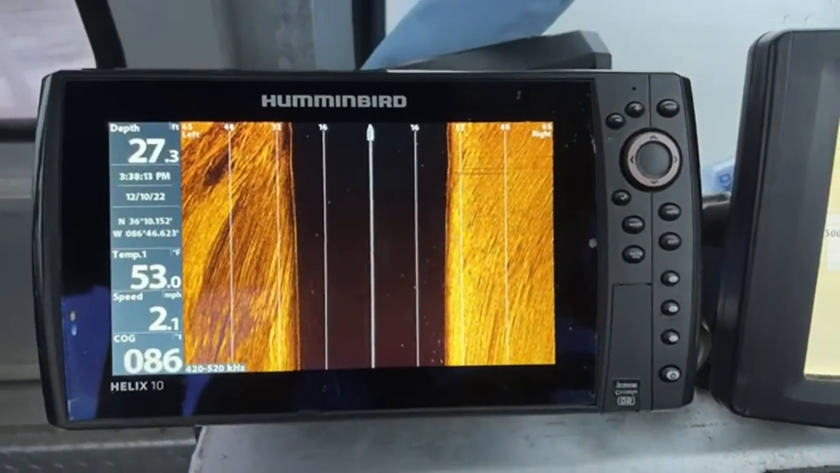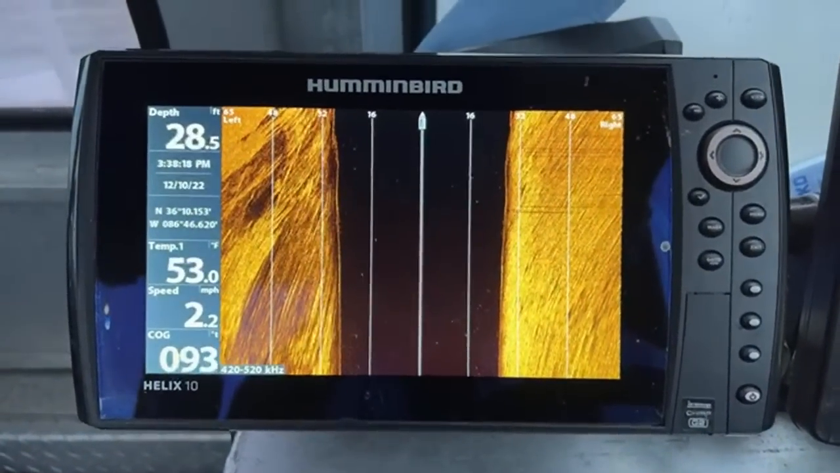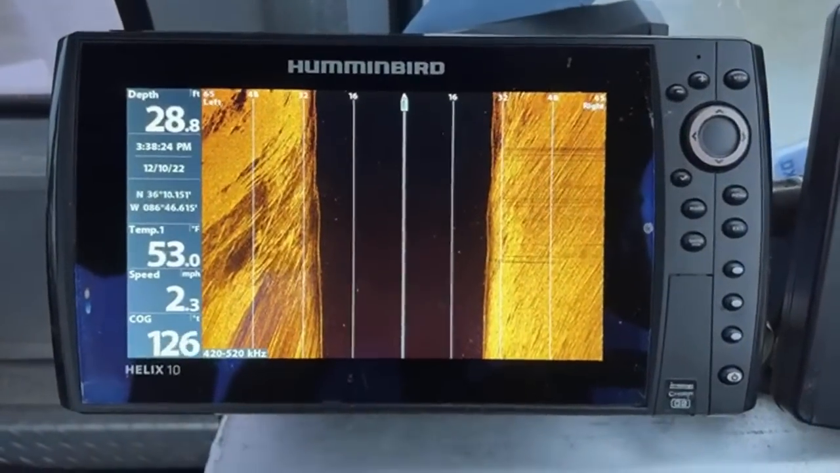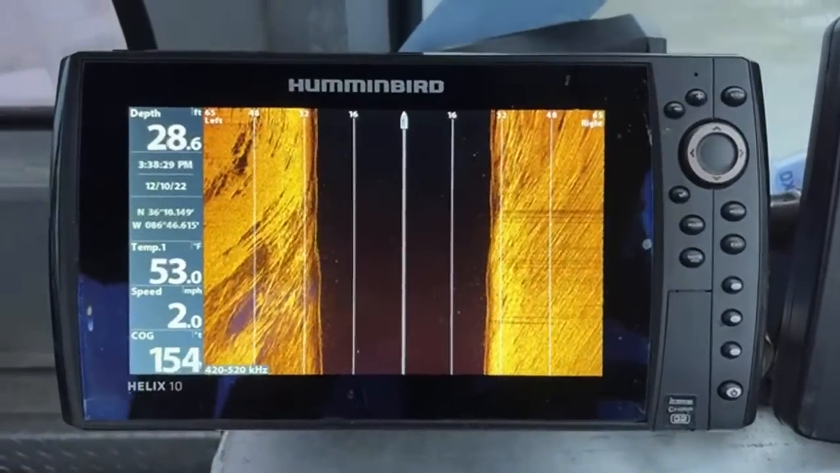So we want to clear this for the family. We want to show them that we're trying, and we also want to show everybody else what we do on an everyday basis. Like, we may be two goofballs with a sonar, but we're pretty decent at it.